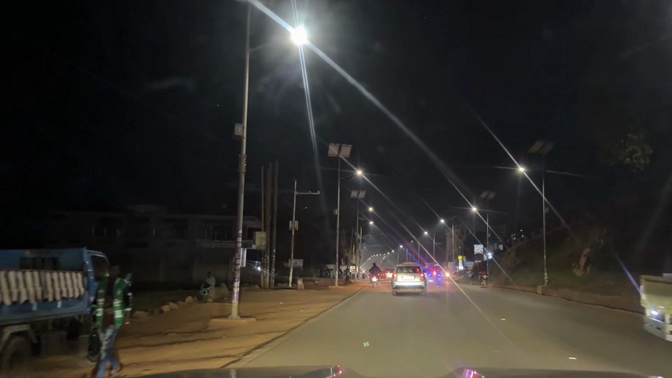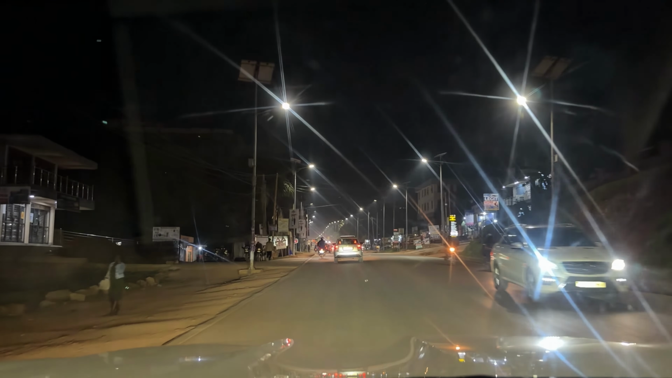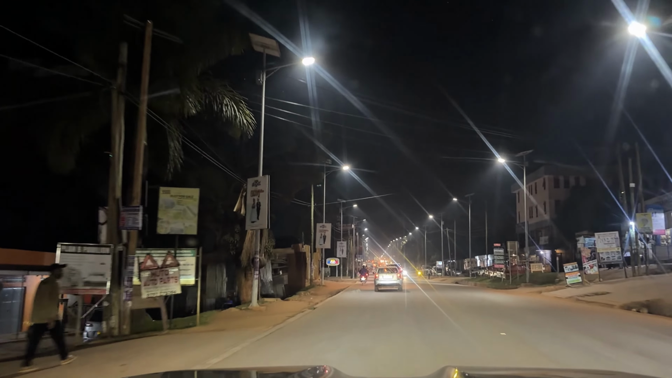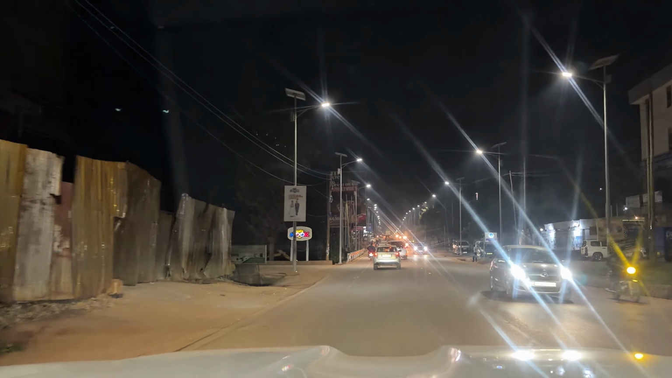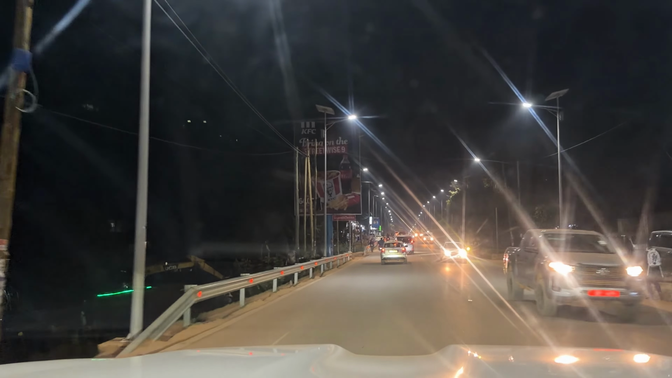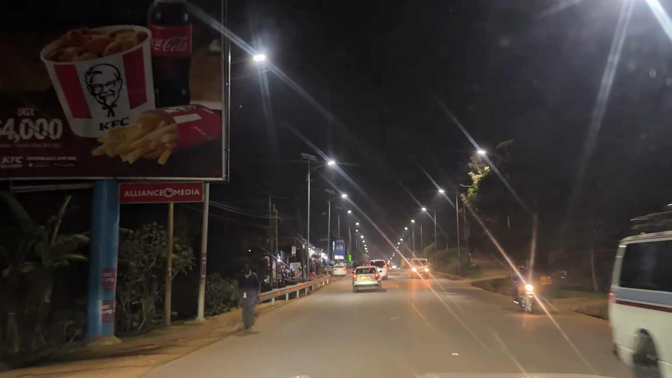As we leave Kajjansi behind and head to Chitende, you notice that the traffic is actually less. During the day this road can be quite heavy, but at night it becomes smooth and very enjoyable to drive through. You get a nice view of the illuminated storefronts, street lamps in certain sections, and glowing street lights ahead.